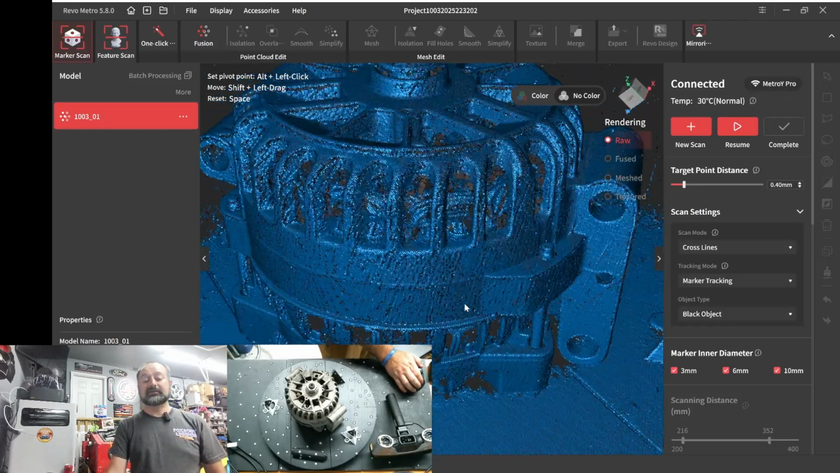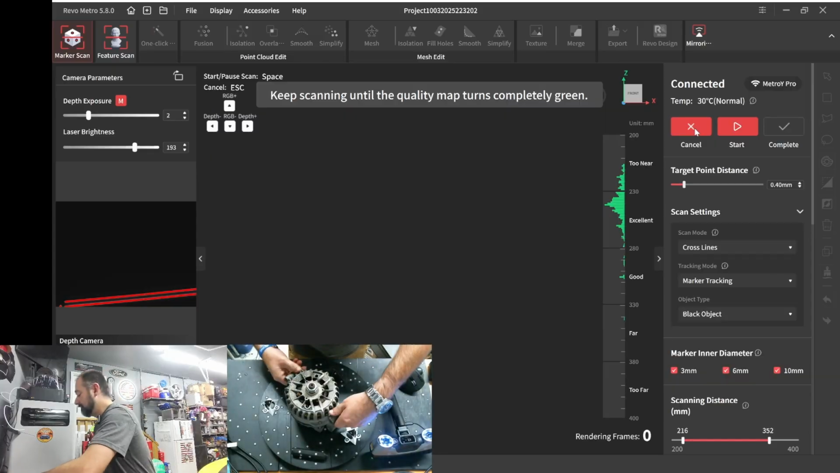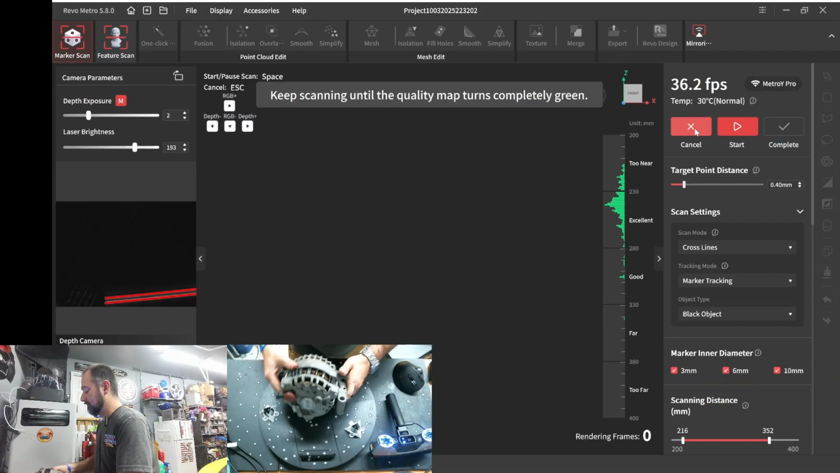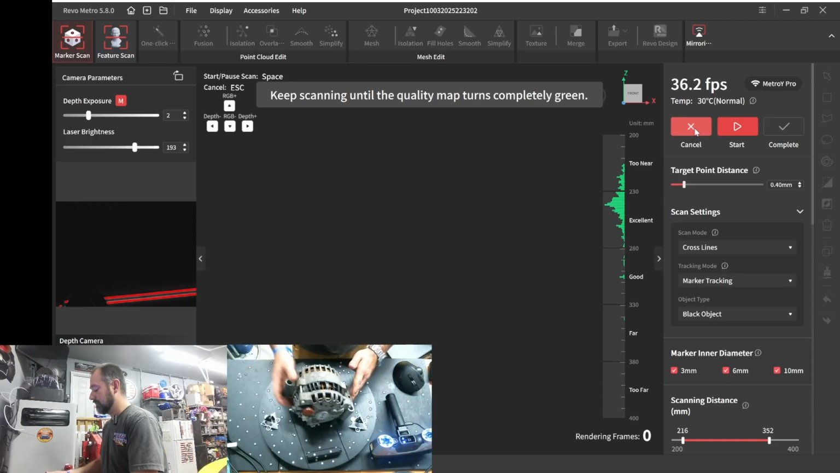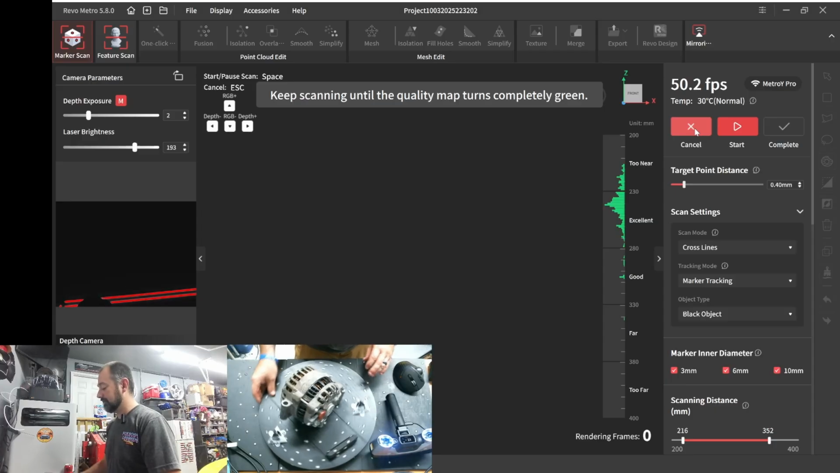So let's just keep trucking. I'm going to go ahead and start a new scan. Let's go ahead and put this guy on its side. You want it to where, yeah, you don't want it to rock. So always give it a good shake.